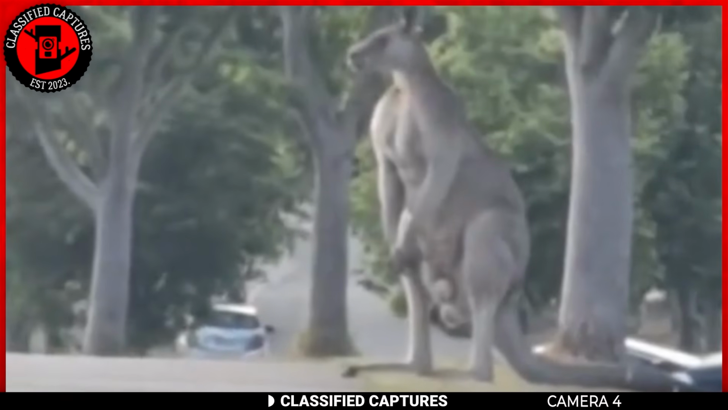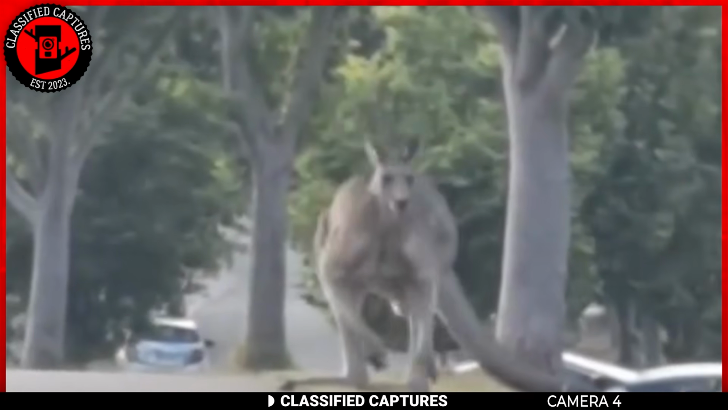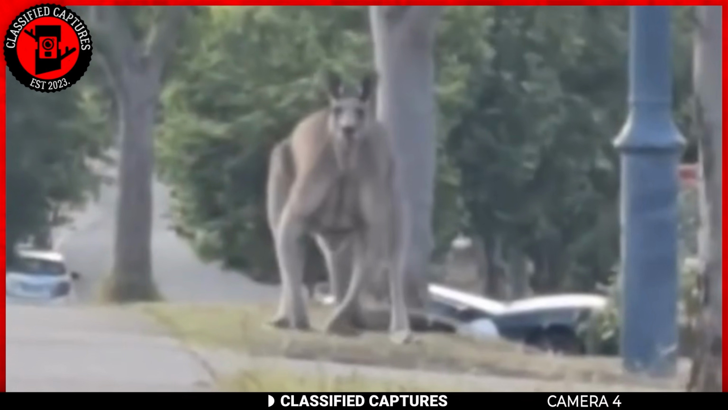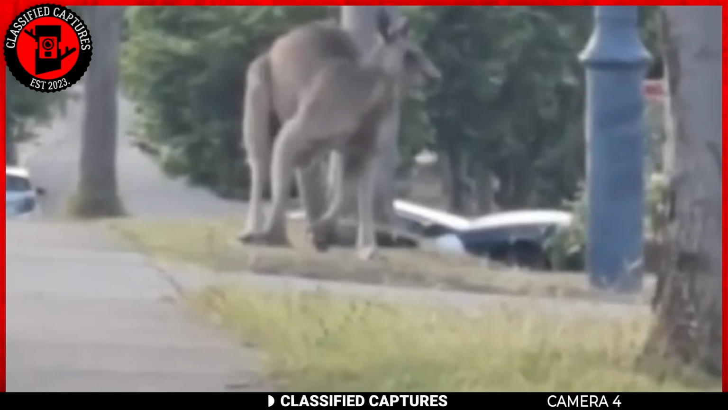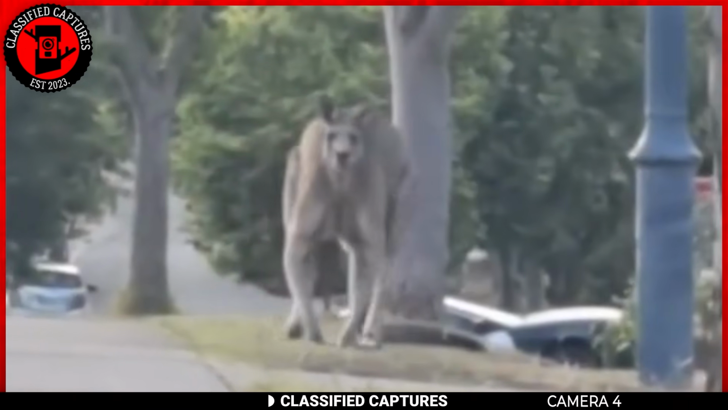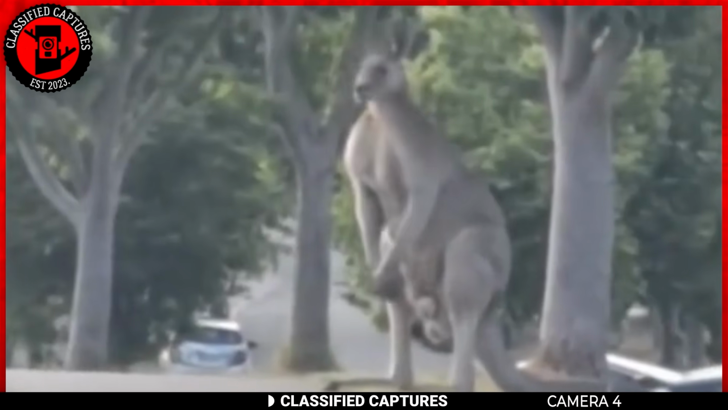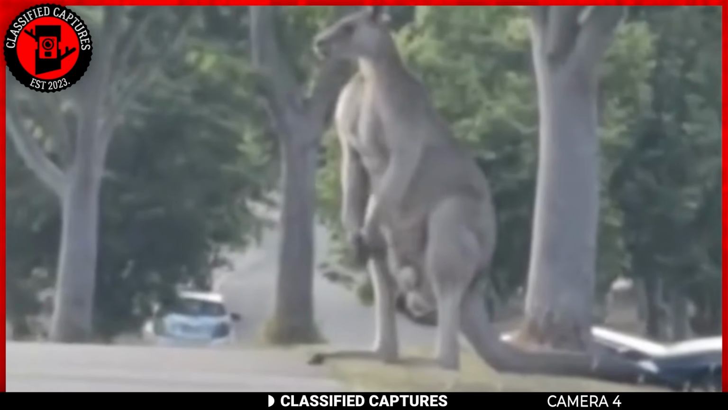Eastern gray kangaroos grow up to 5 to 6 feet tall for males, weighing 110 to 145 pounds, while females are typically 4 to 4.6 feet tall and weigh 37 to 88 pounds. Western gray kangaroos are slightly smaller, with males reaching 4.3 to 5.3 feet and weighing 62 to 119 pounds, while females weigh 35 to 82 pounds.